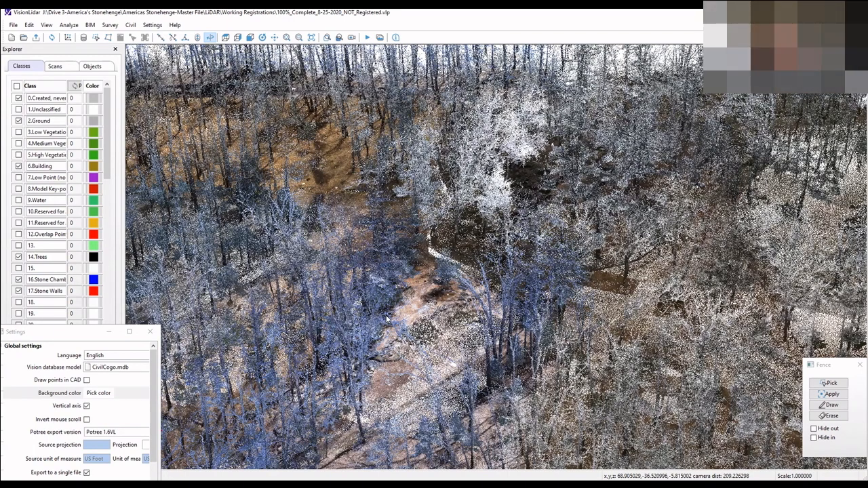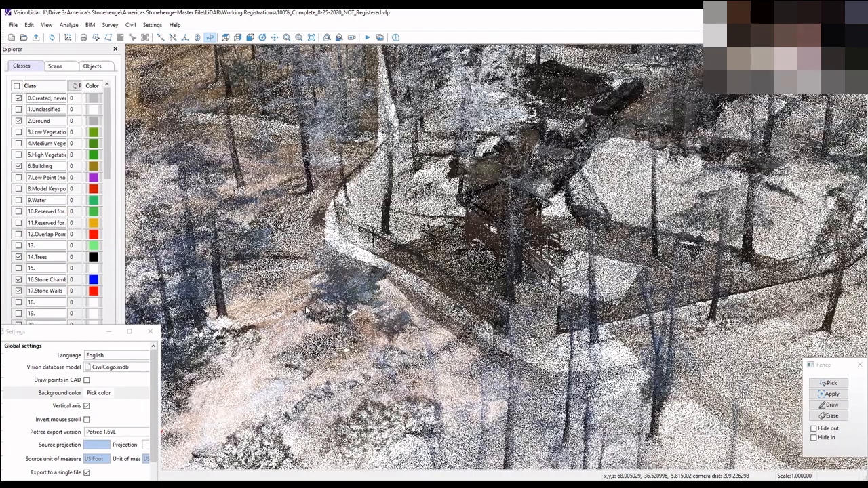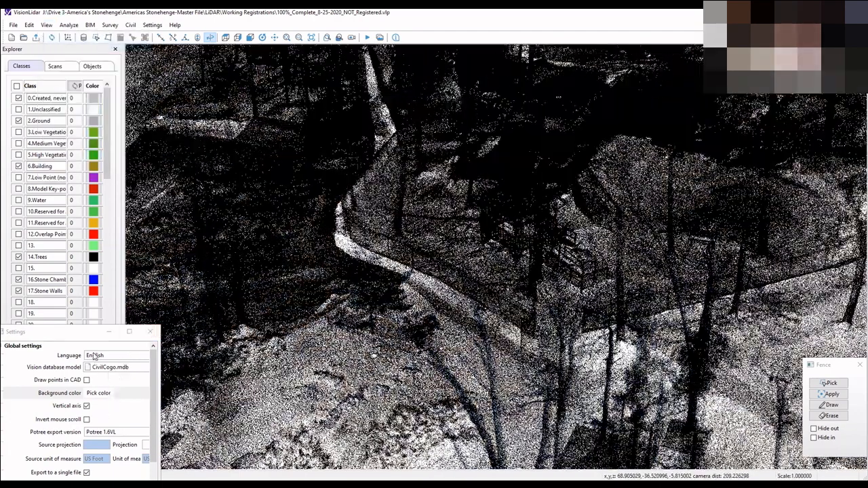So this might be a dumb question. I noticed the trees have shadows. Does the lighting situation matter? Does that affect the results? I prefer to do it on a sunny day, knowing full well that I get the shadows. I like the color. The reason why I bought this scanner is it gives me a color point cloud, but I can turn it to gray mode.